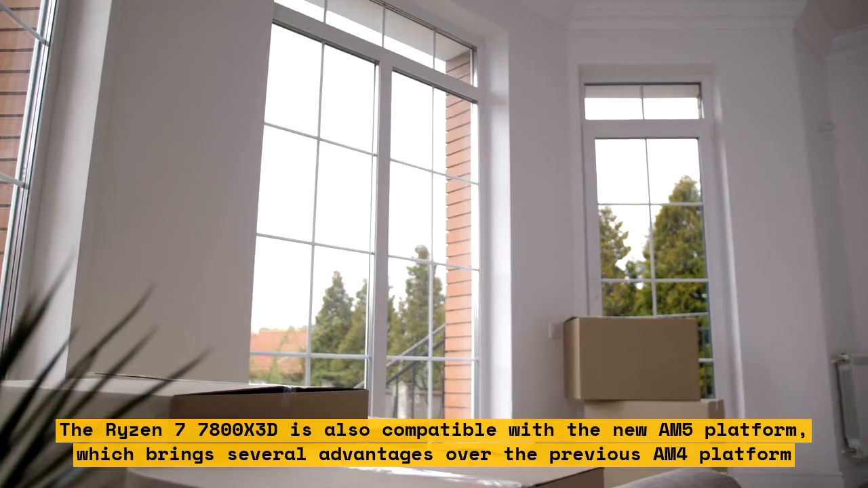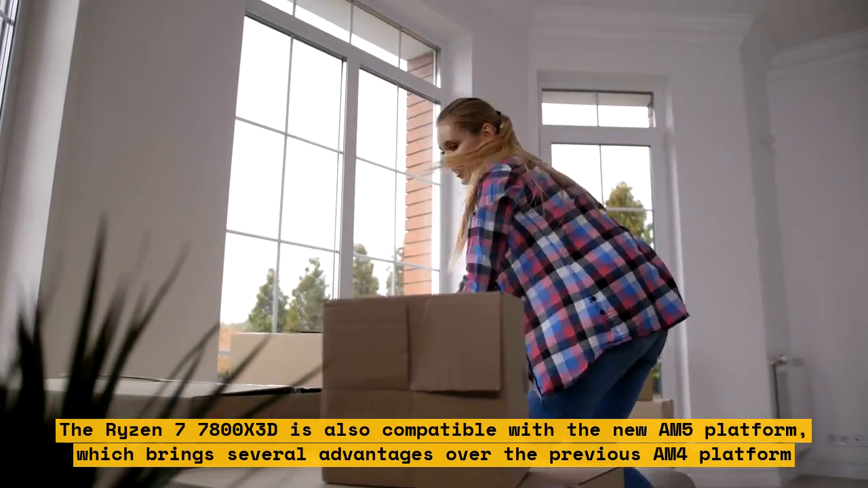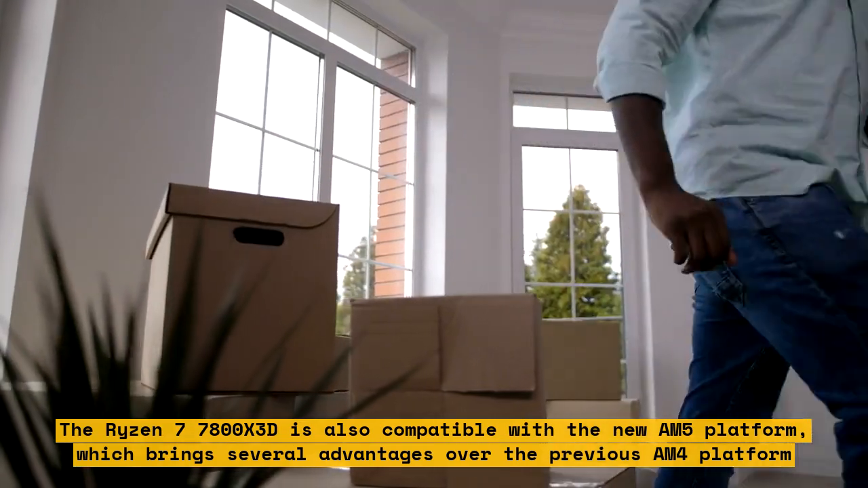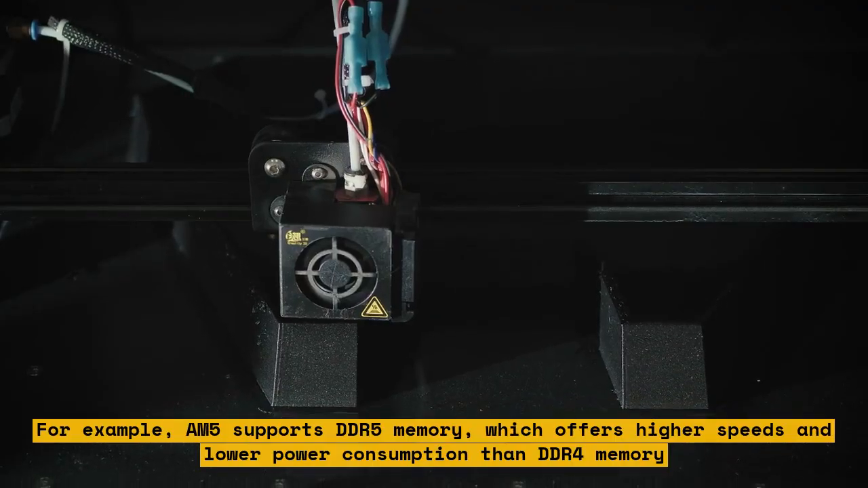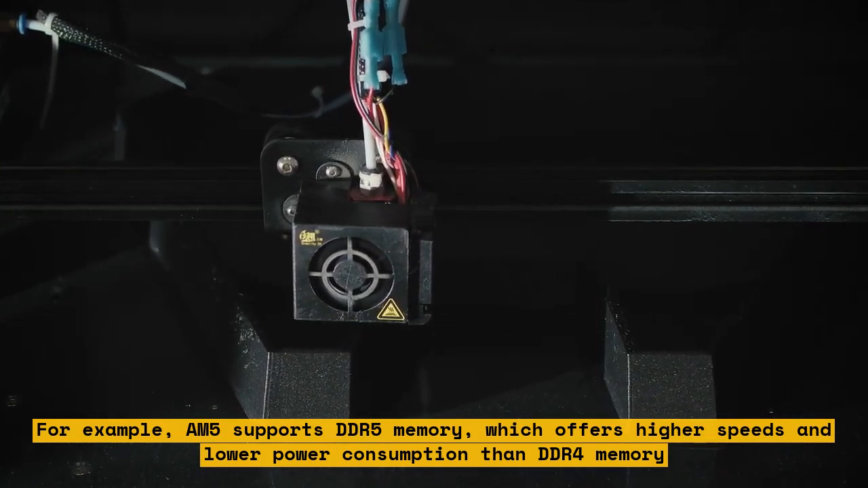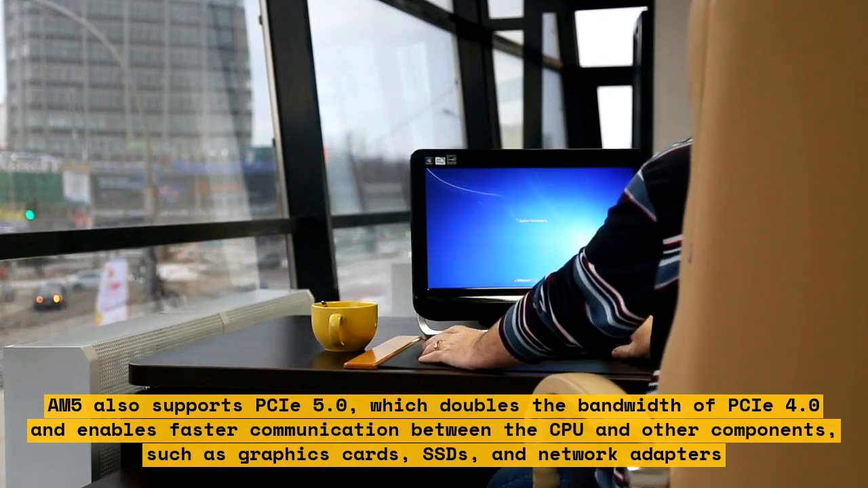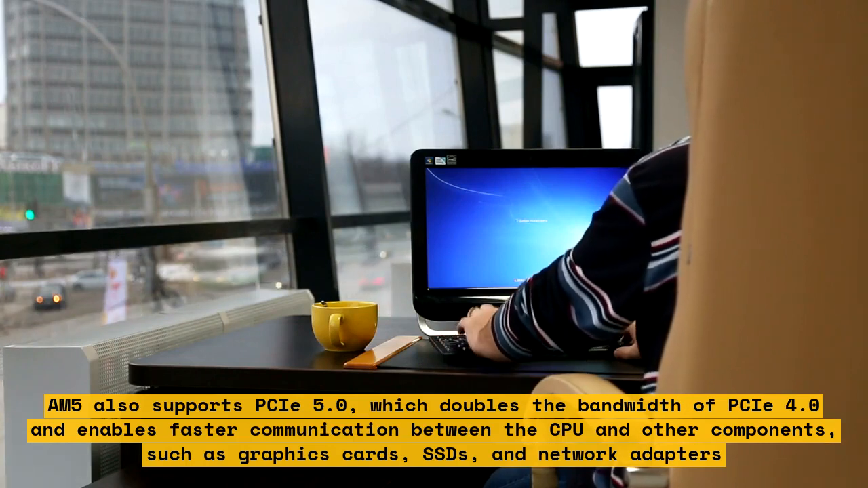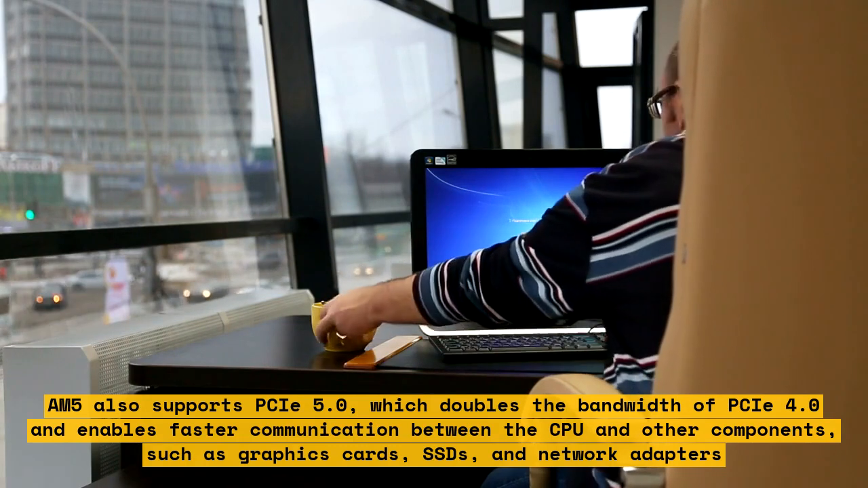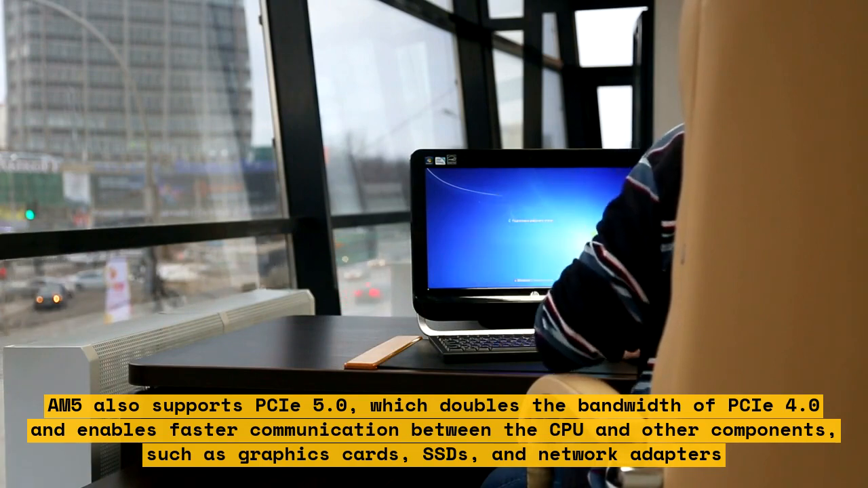The Ryzen 7 7800X 3D is also compatible with the new AM5 platform, which brings several advantages over the previous AM4 platform. For example, AM5 supports DDR5 memory, which offers higher speeds and lower power consumption than DDR4 memory. AM5 also supports PCIe 5.0, which doubles the bandwidth of PCIe 4.0 and enables faster communication between the CPU and other components, such as graphics cards, SSDs, and network adapters.